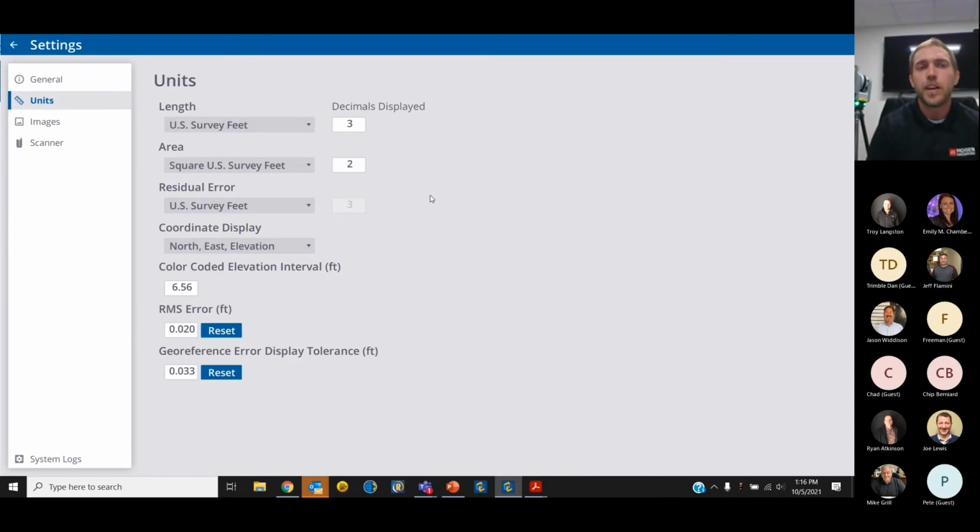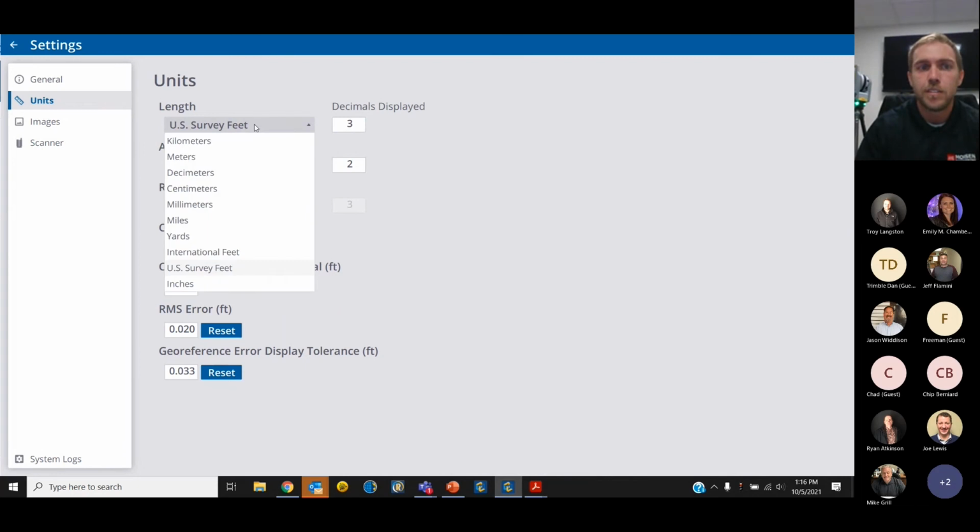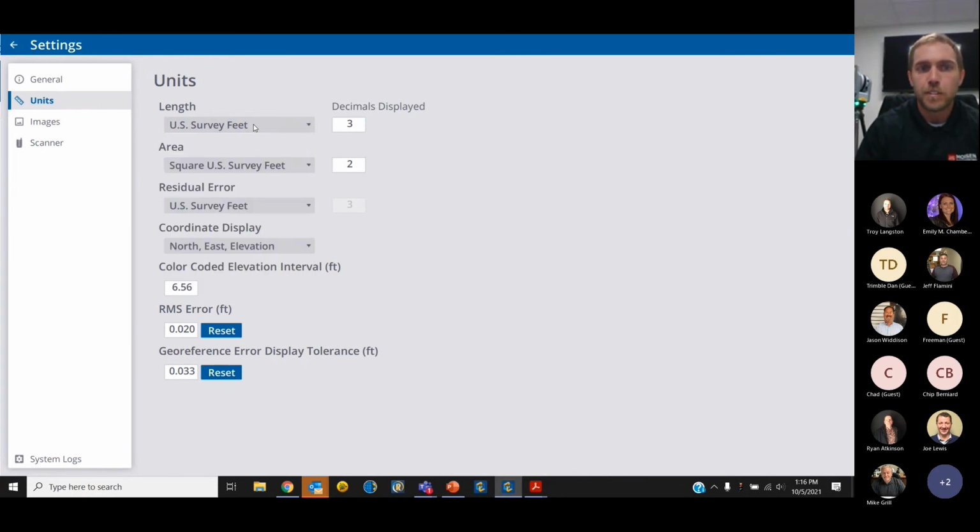Okay, so when you get your X7 scanner, it's going to default to metric. These are produced in Germany. So what we do is just come in here just like our Trimble Access on our TAC7s and change our units to US survey feet. So it's a little more native to what we're doing. Everything else should look pretty familiar. Our coordinate display is going to be northing easting elevation when we do import control files for georeferencing as well.